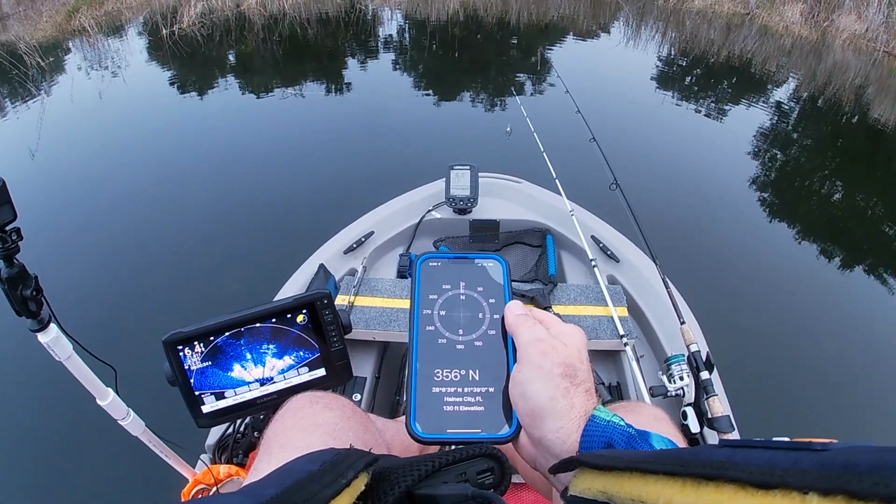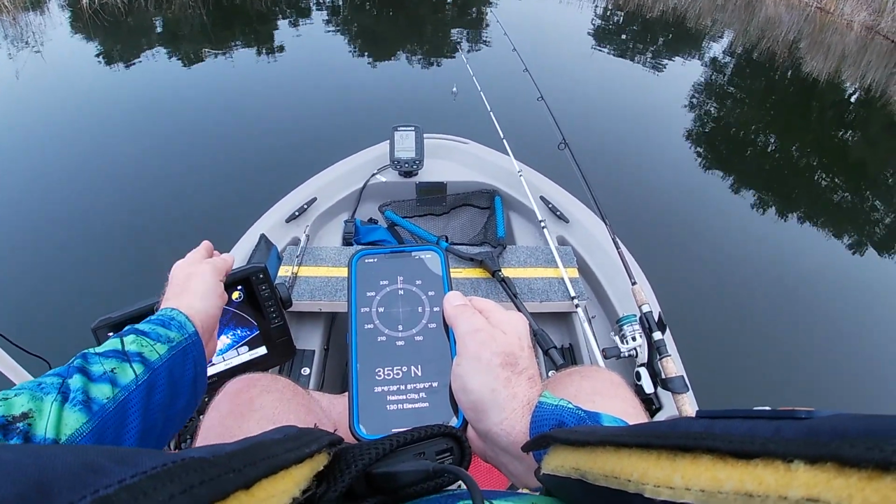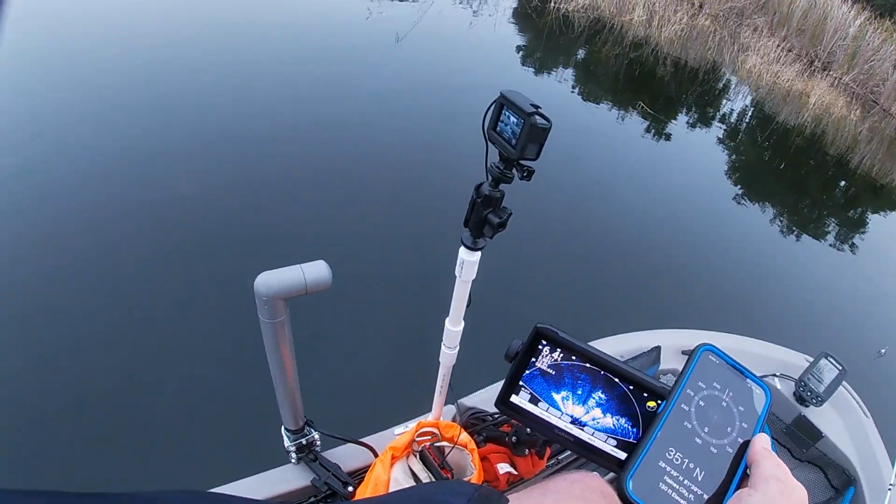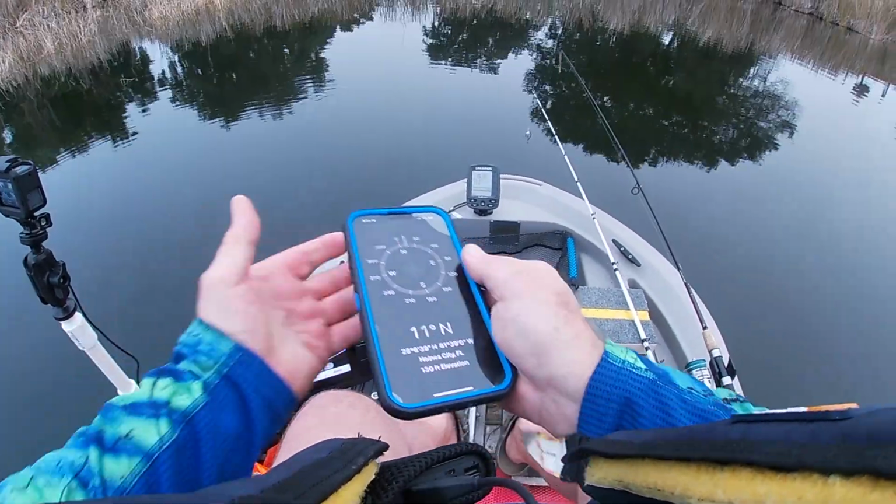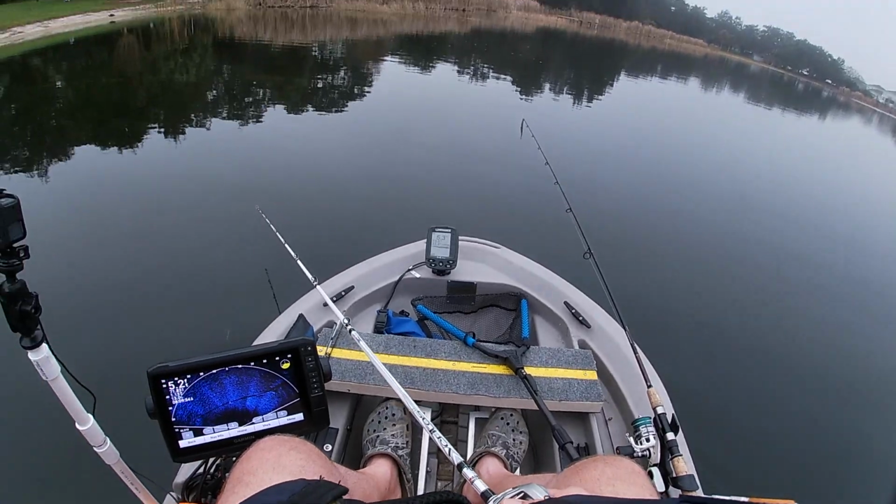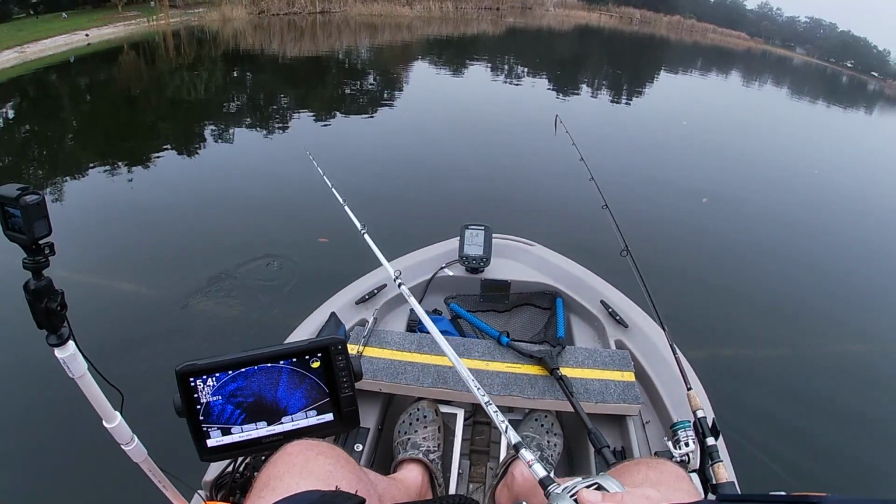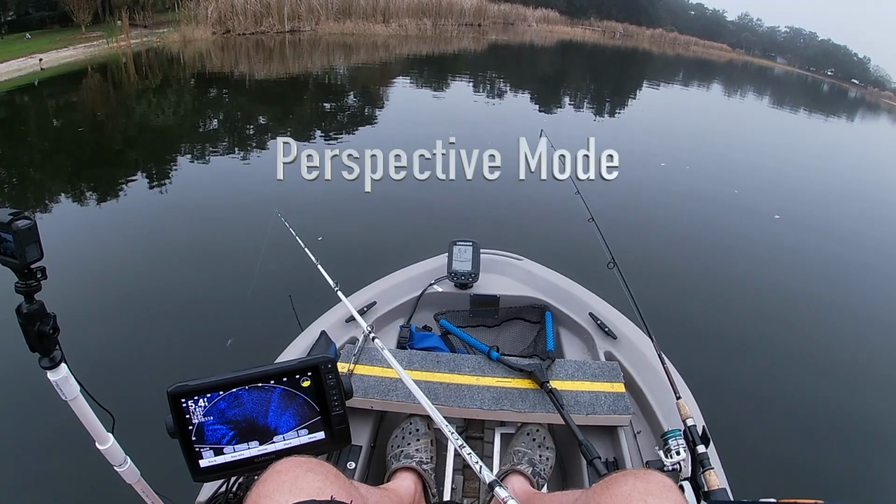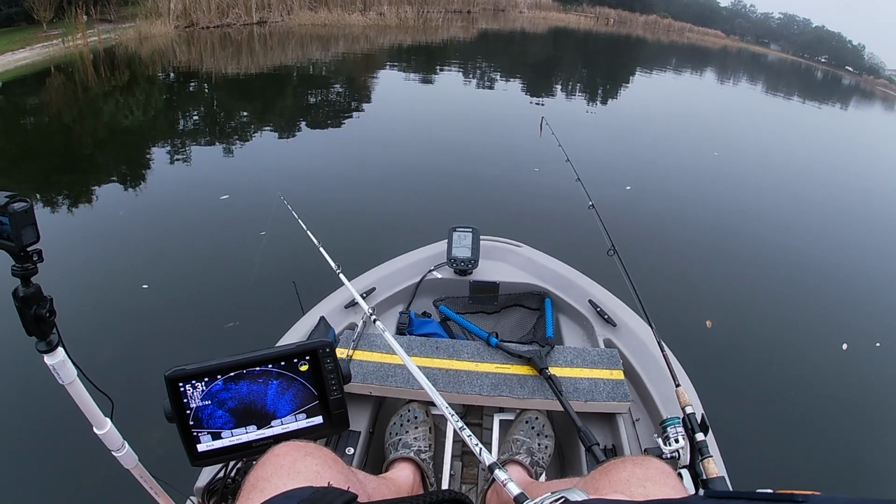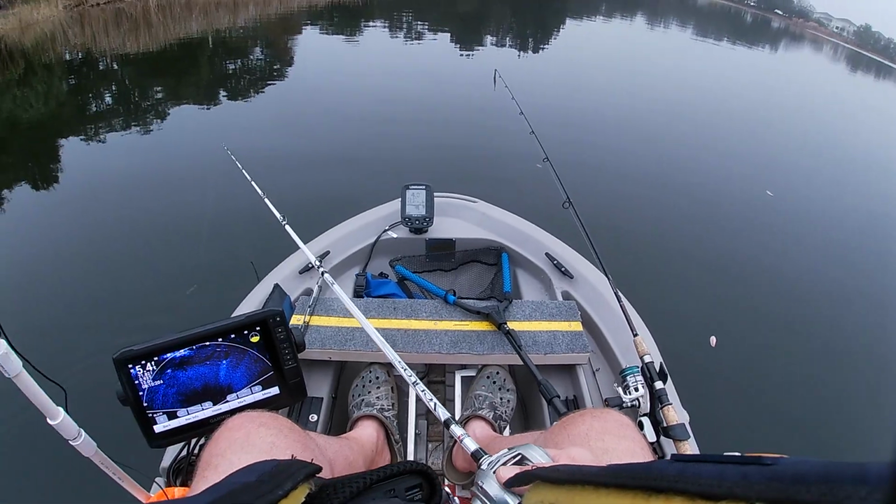I'm looking at my phone. There's north, and dead center on the top of the screen is north here, and I'm pointed straight forward. So I would say that's pretty accurate. And there's another pipe in the water here. It's right there. The front of the boat is right over the top of it now. And out ahead of us is 2 more pipes. One's there, and one's there.